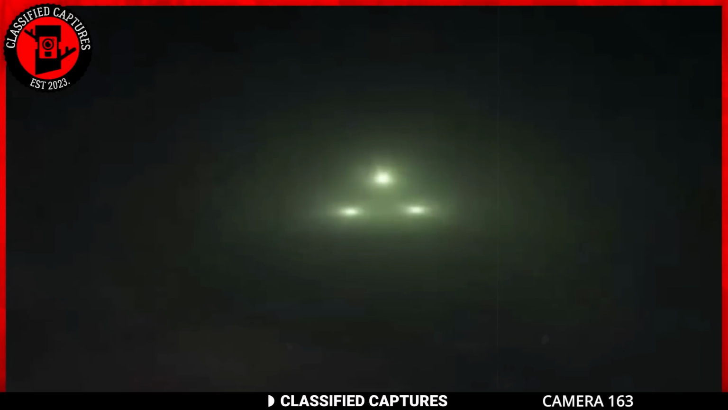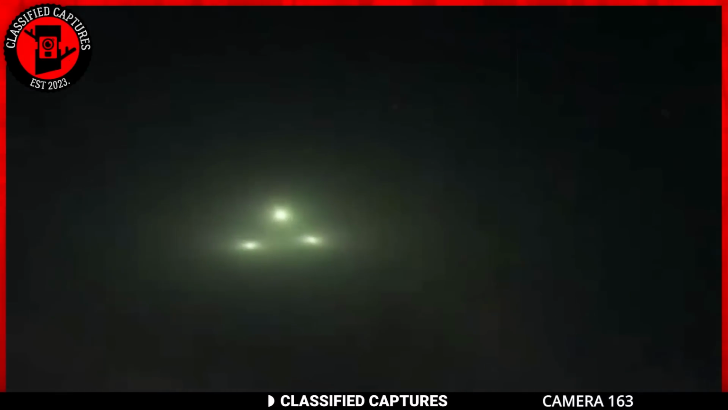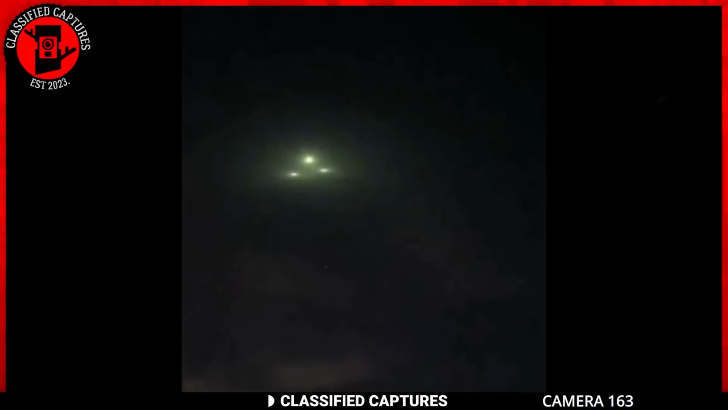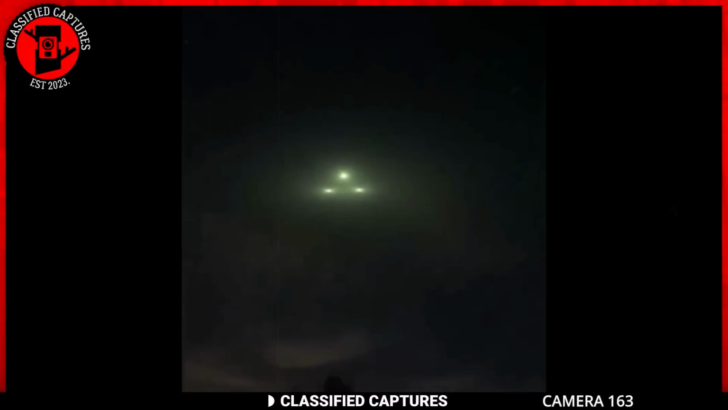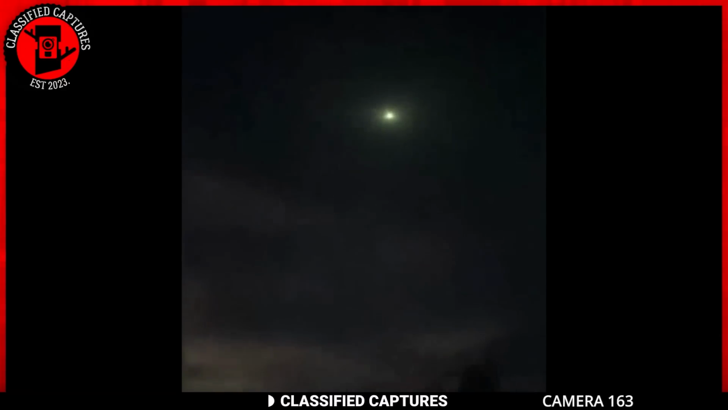But how did this craft get there? It all started with a glowing orb. The orb descended from the sky and remained stationary in the same spot. Then 2 more orbs appeared beneath it. This, my friends, is how the craft was formed. Could this be a UFO? It's certainly possible. The shape and behavior of the craft are unlike anything we've seen before. But then again, what do you think?